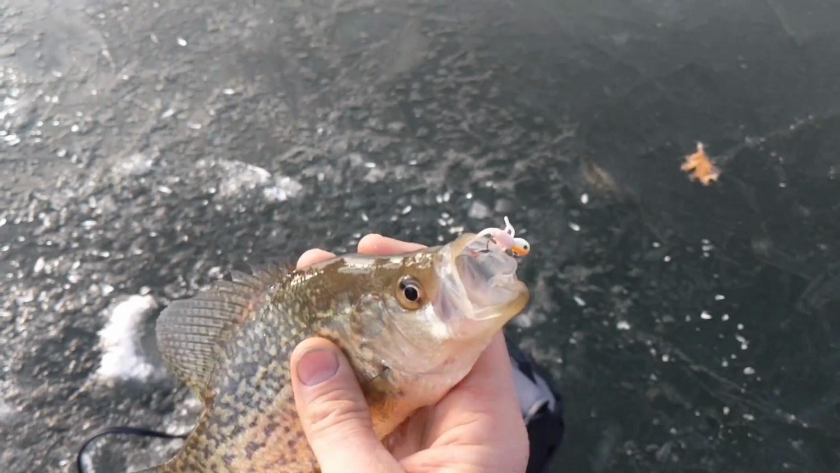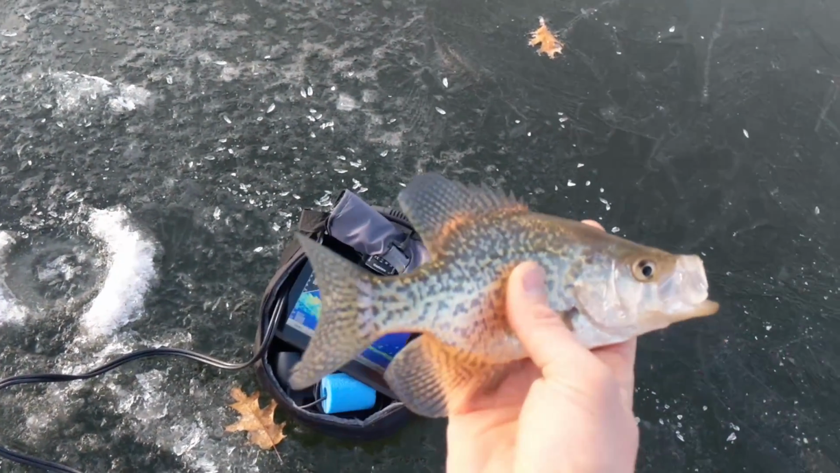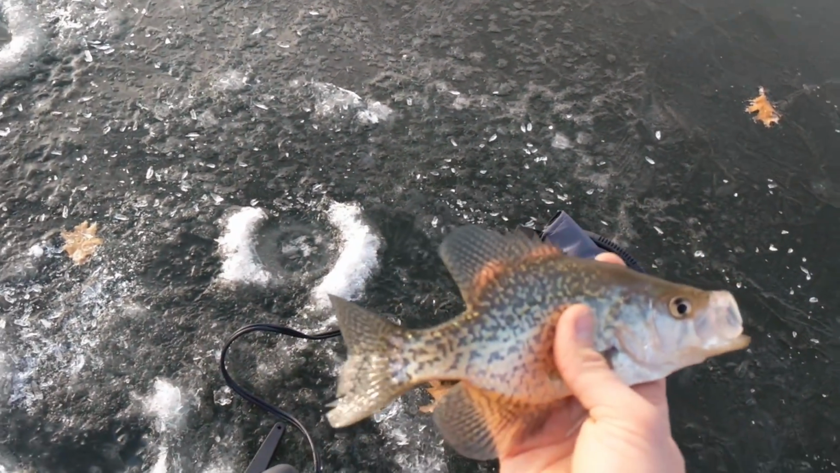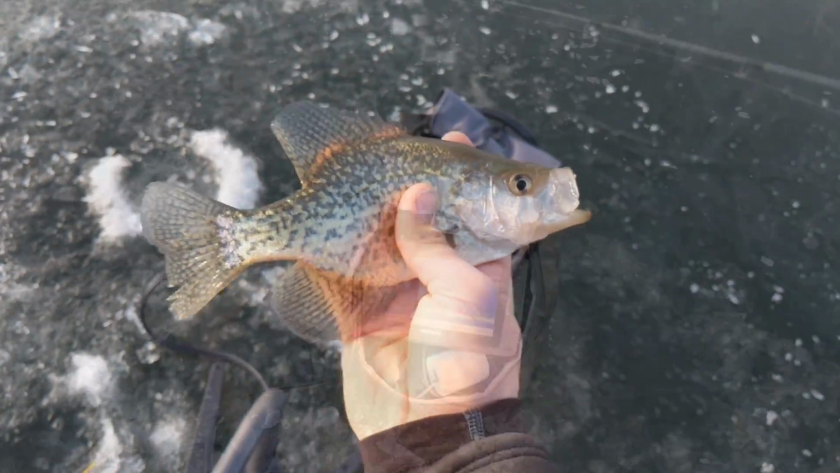This is what I just caught, and I changed jigs to this. It's a tubby jig with a white plastic, and I hadn't got any crappie activity at all before I changed to that. I had a pink tungsten fly on, which you would think, pink tungsten and a fly, that's what crappies would love, but apparently it was not. I'm gonna get this guy back.